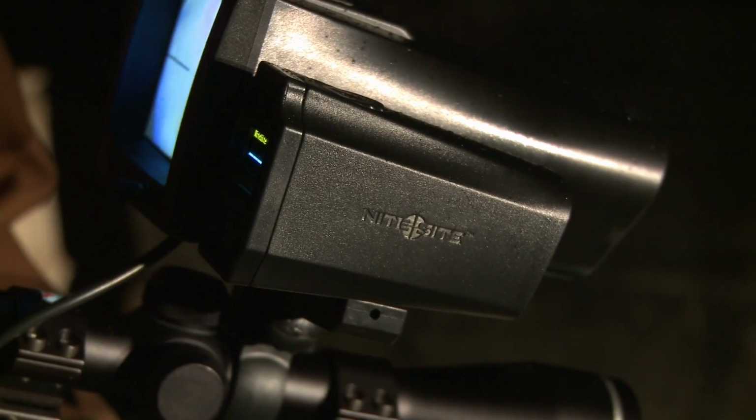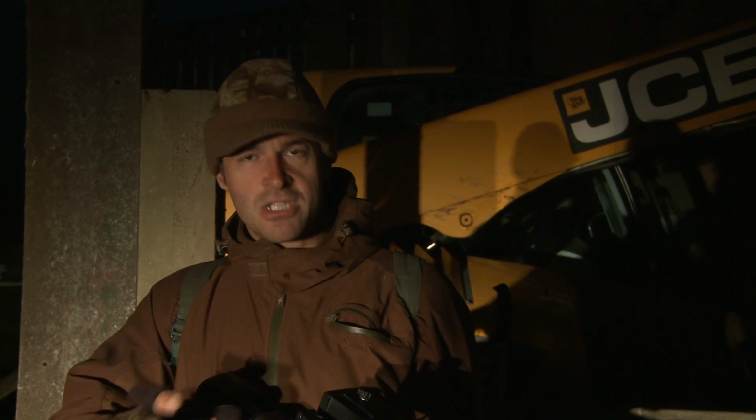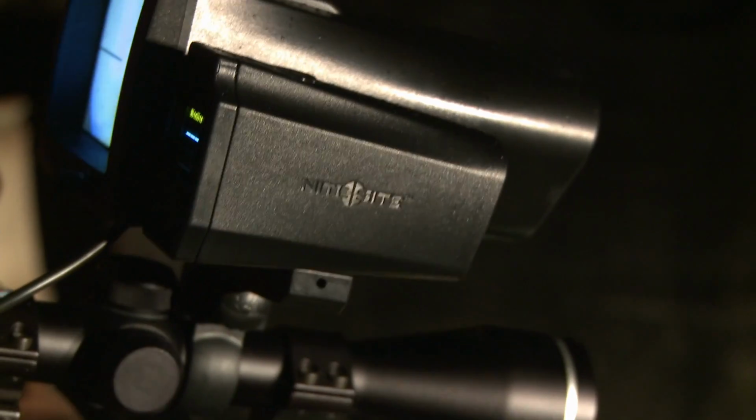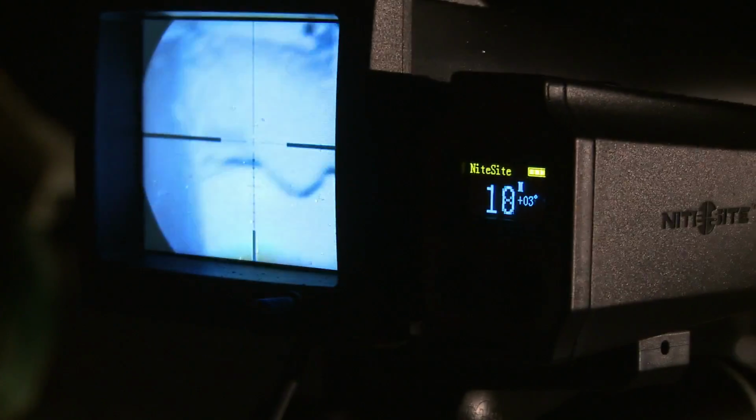One piece of kit that really is worthy of mention is the NiteSite laser rangefinder, which we've not featured on the show before. Now, calculating distance in the dark is notoriously difficult, especially when you're looking at the one-dimensional image of a night vision device. So this should be a very handy piece of kit. Just press the button and it gives you a range reading to whatever you can see on the screen, which then enables you to give appropriate hold over or hold under to ensure that your pellet hits the mark.